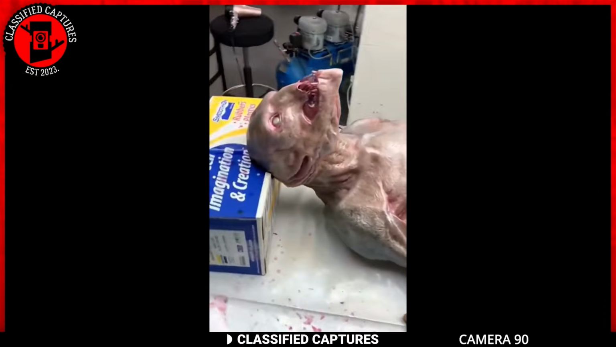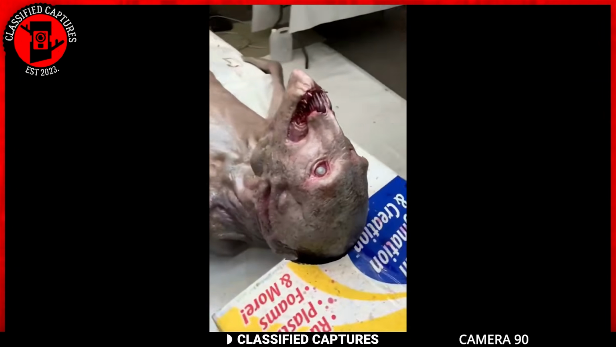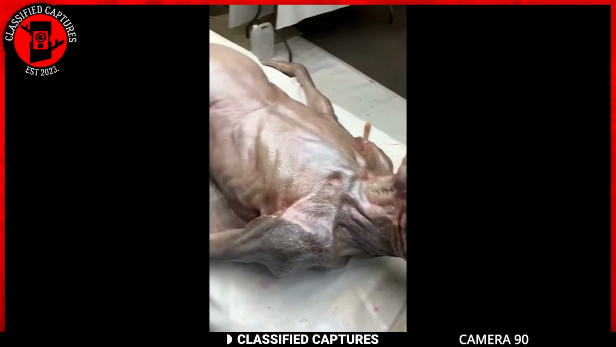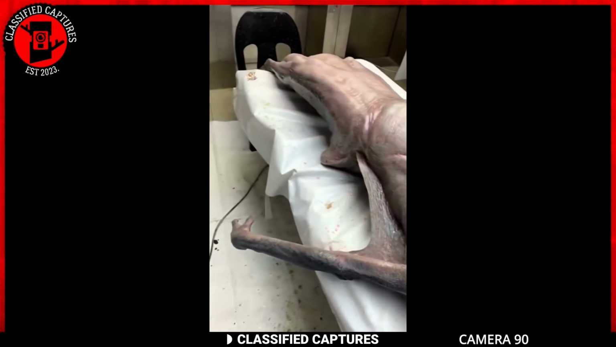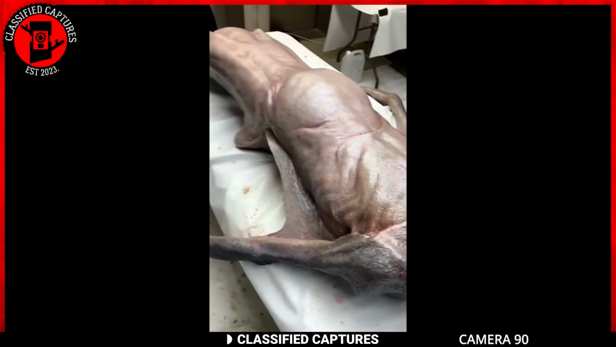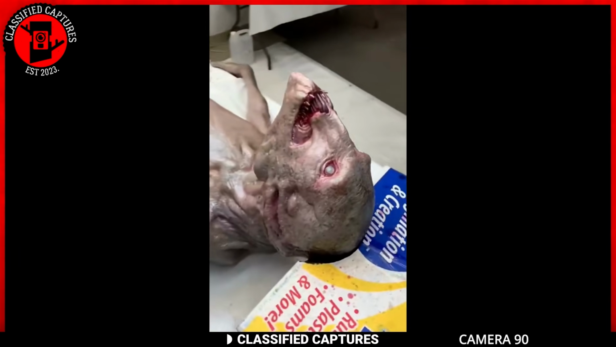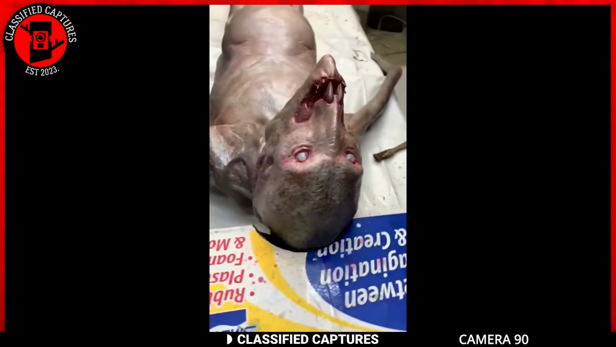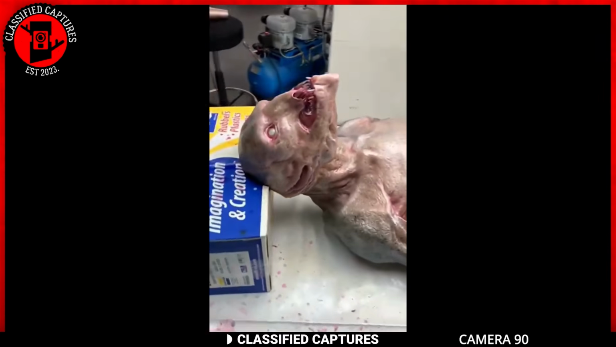Believe me when I say the next one is as disturbing as it is strange. That's definitely a strange-looking creature lying down on the table. It has this grotesque-looking face and body features that don't match any known creature on the planet. The question on everyone's mind is, what is this?